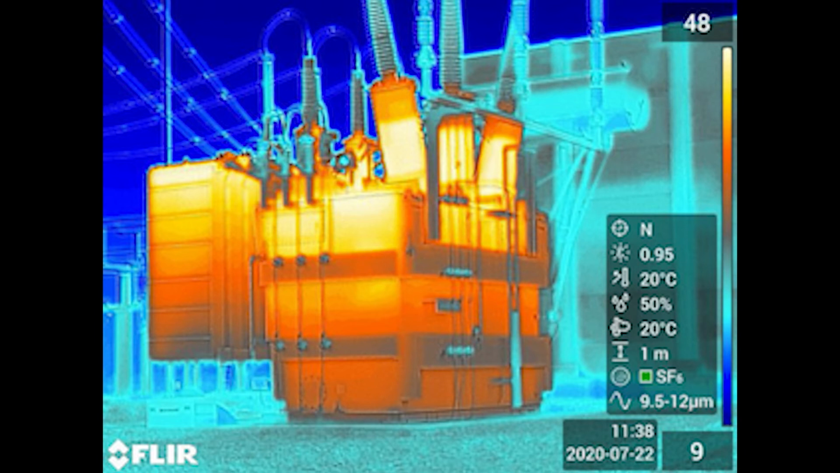Each bushing is about the same temperature, so the load is balanced. So it's not a real hot transformer. And you can see the conservator tank on the far side is cooler. The transformer wasn't working very hard.